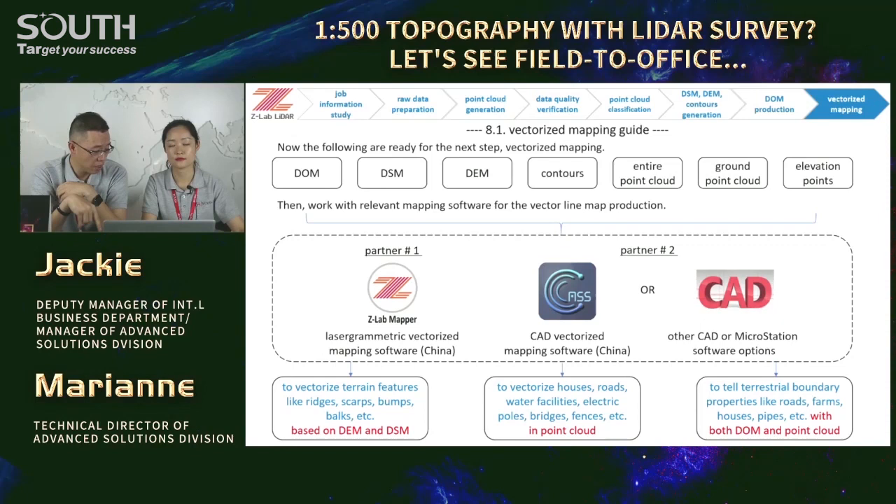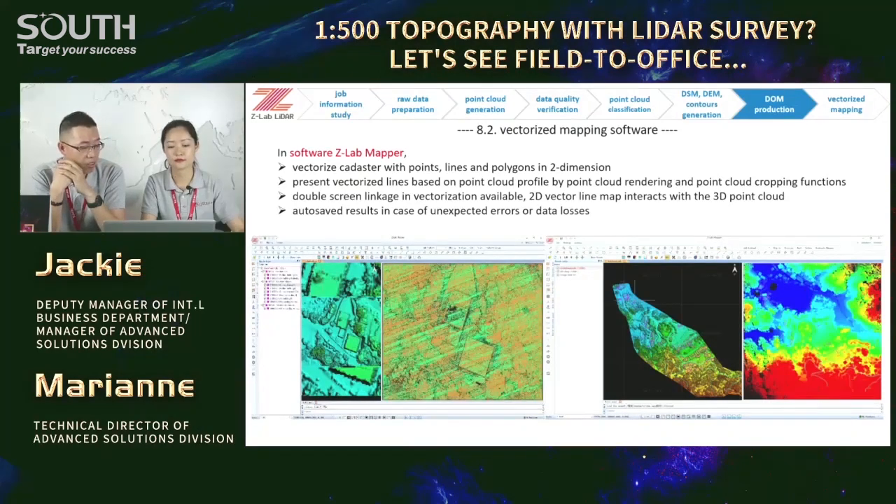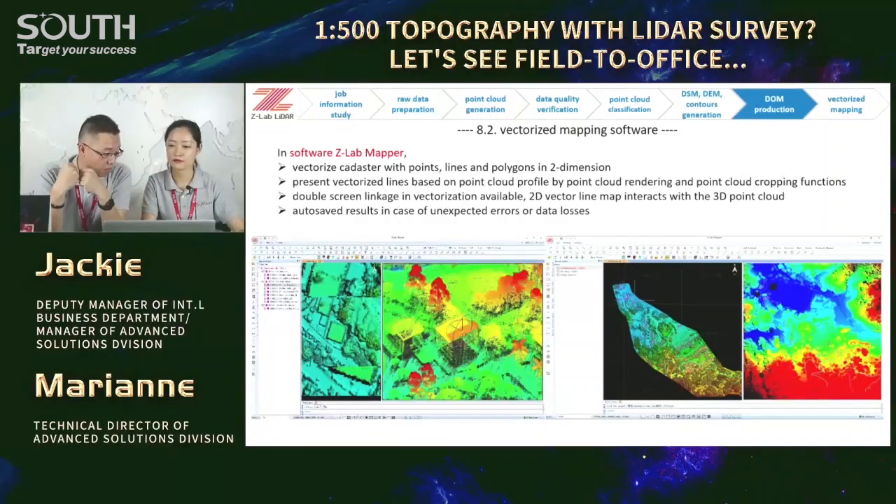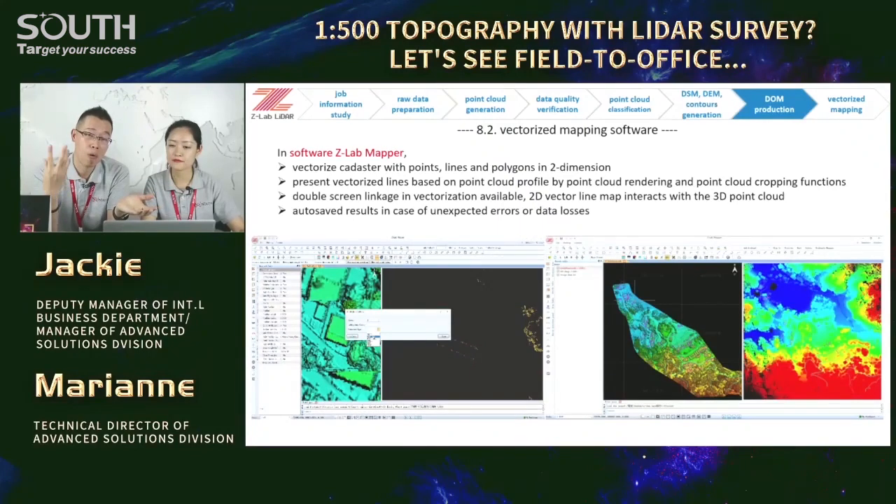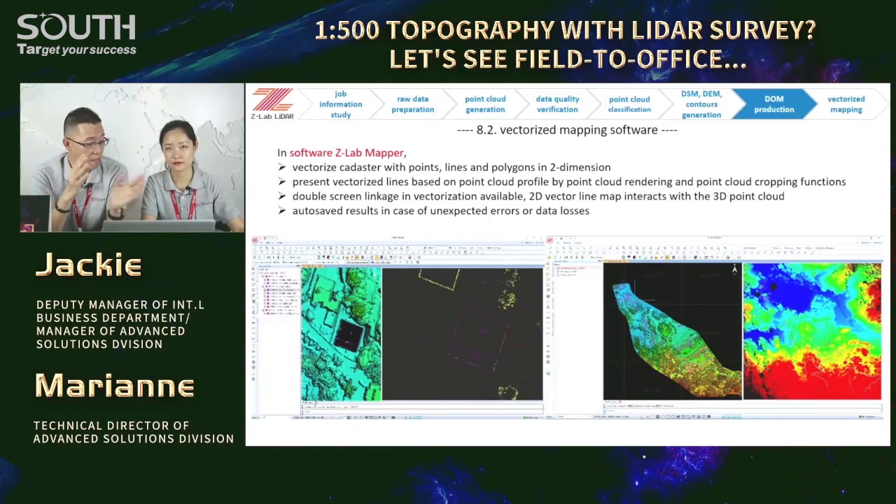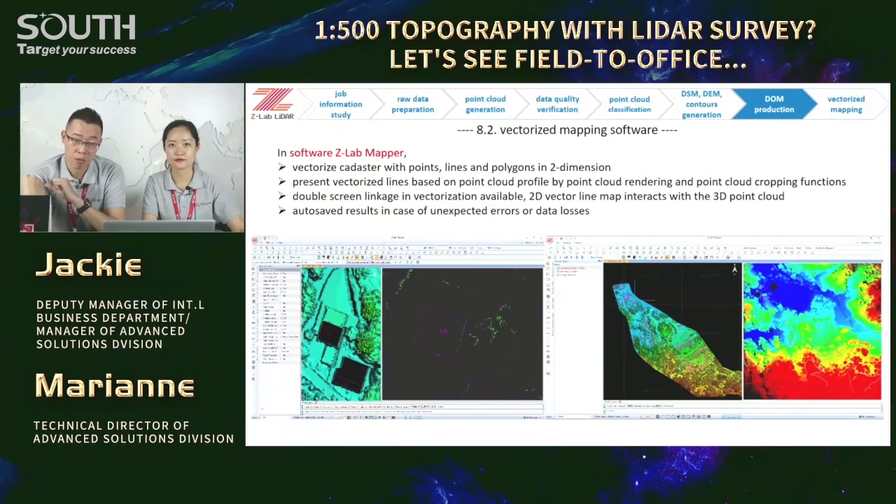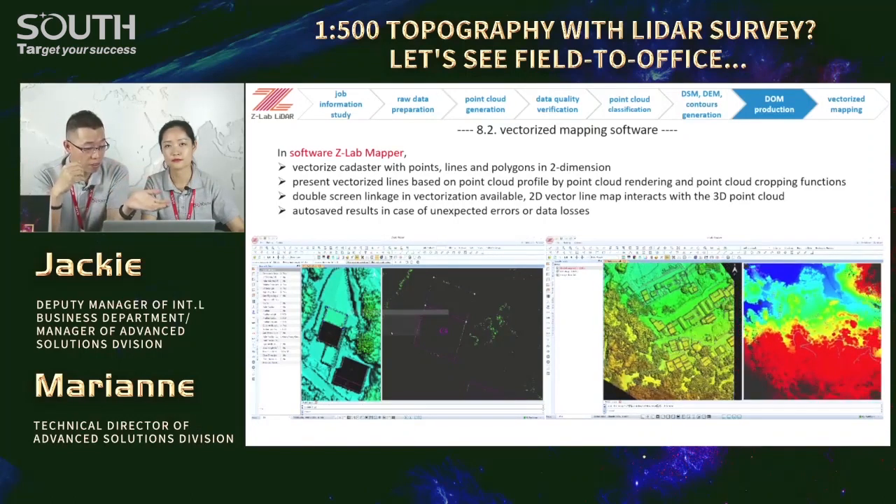Zilla Mapper is developed by Sao, another software kit from us. Users may vectorize points, lines, polygons in the 2D way and refer to the left window and vectorize in the right one. The operation will be interactive as it's double screen linkage. For example, we refer to the DSM and vectorize the house in the point cloud. And on the right, we make a cross section. So rooftop here, cross section, for the houses, then vectorize the boundaries.